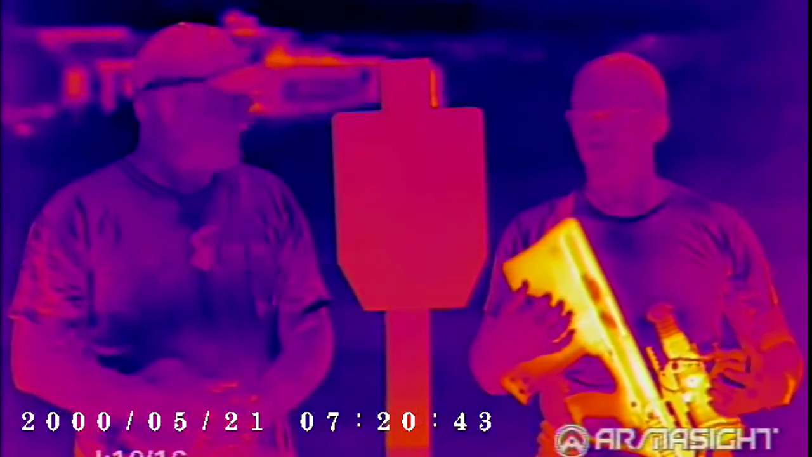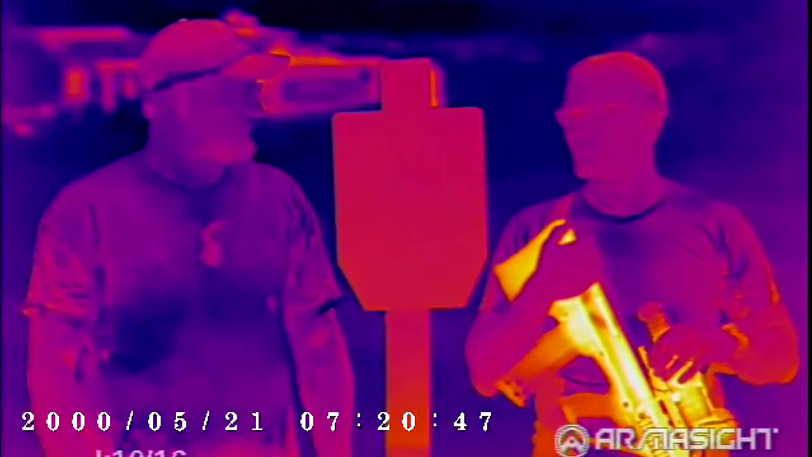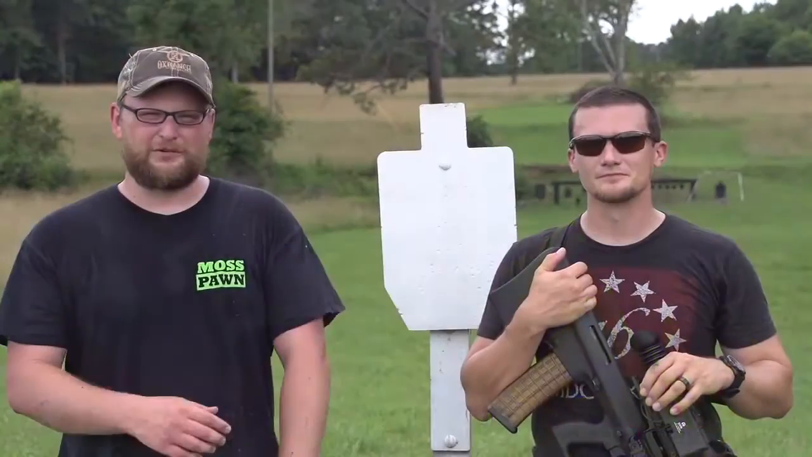And hopefully in the thermal image you can see how hot the rifle is and see how hot and sweaty we are and everything else. It really picks up all those little minute details, but it's been a fun day. Absolutely, it has been, guys.